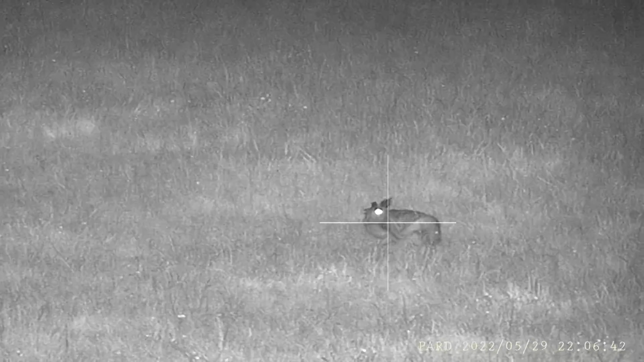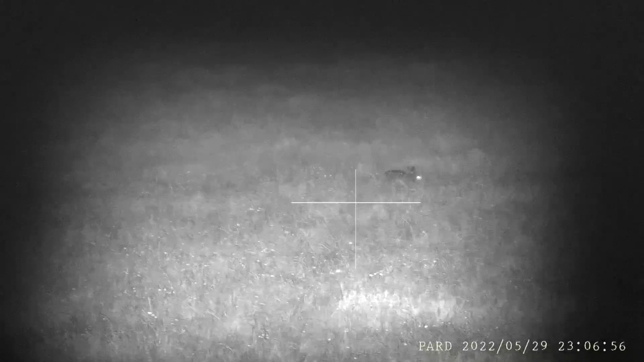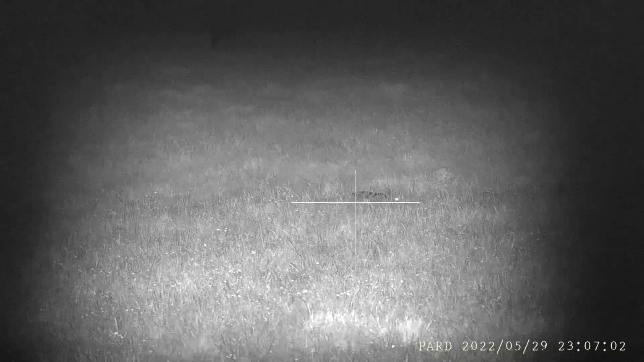The onboard 5-watt illuminator is rated to work out to 350 metres, but to be honest I think it's more realistic to look at it about 100 metres maximum rimfire or airgun ranges. Even with strong infrared light reflection, we're not overexposing the PARD sensor, and it still retains good image resolution and contrast between the light and the dark areas.